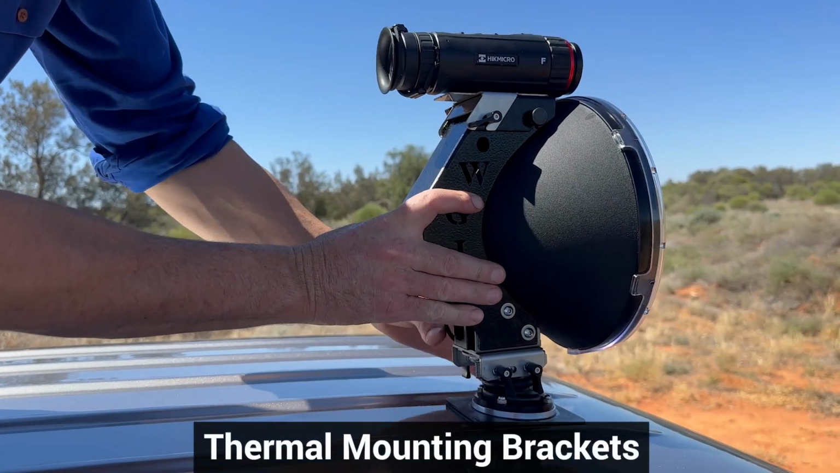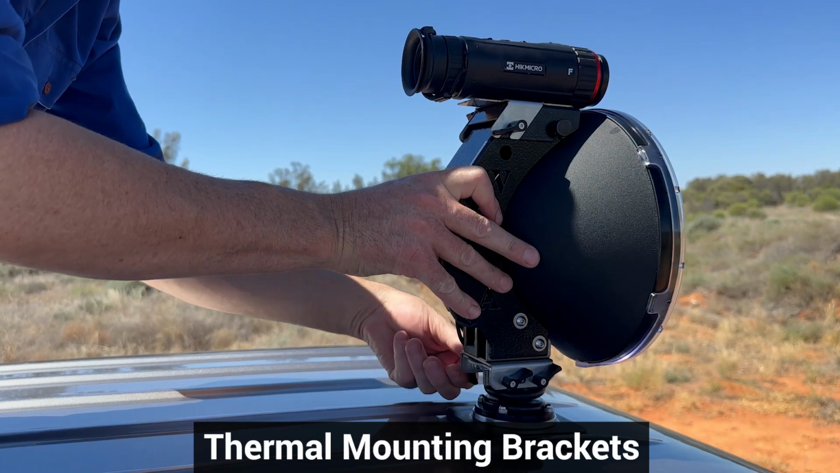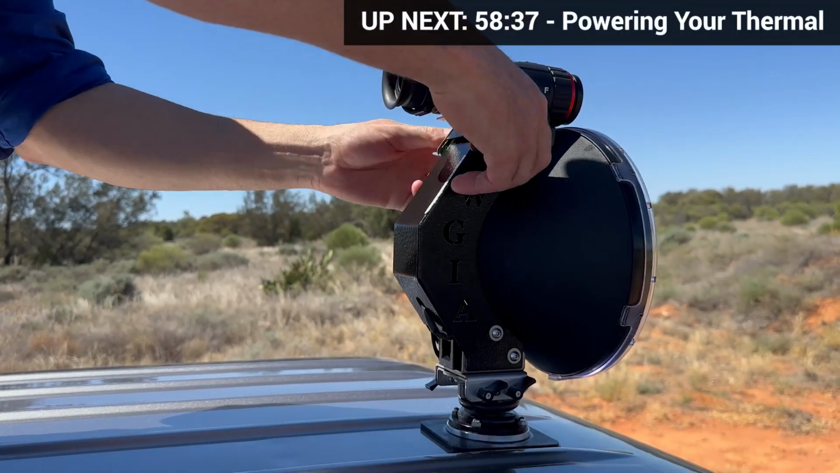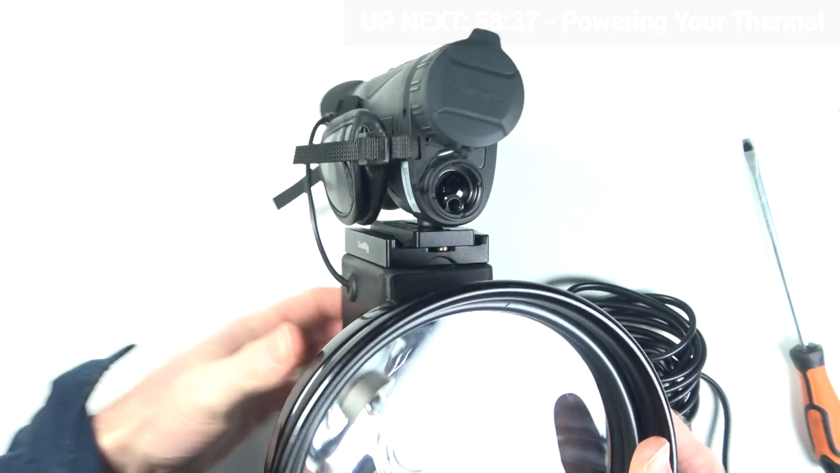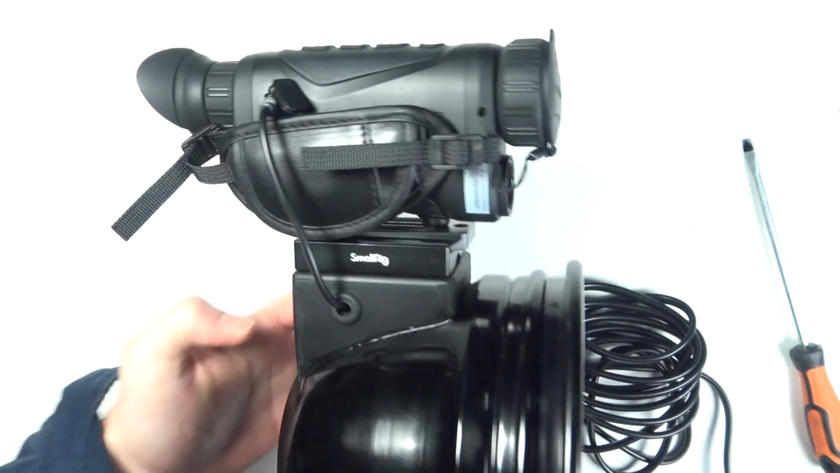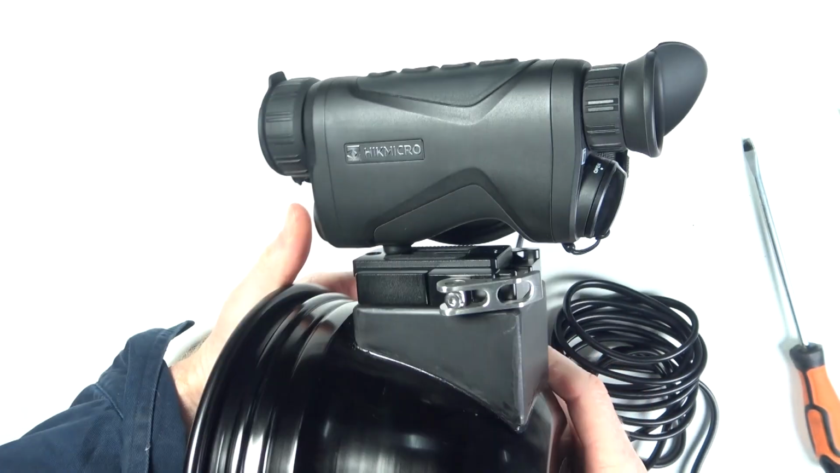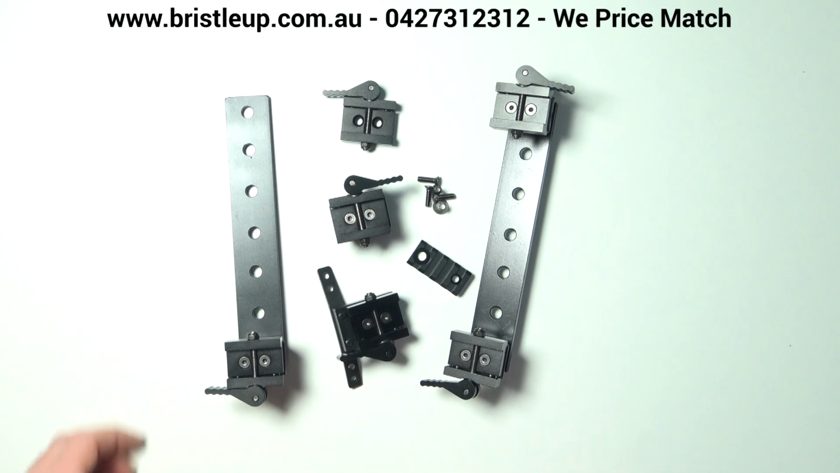Now we take a look at all the different thermal remote mounting options available. We check out the WGIA brackets that wrap around the back of your light, allowing you to mount your thermal on top of your light. We take a look at the new power beam system, which you can buy the light with a bracket already attached to it, ready to go. Then we take a look at the 4 different smart rest options.